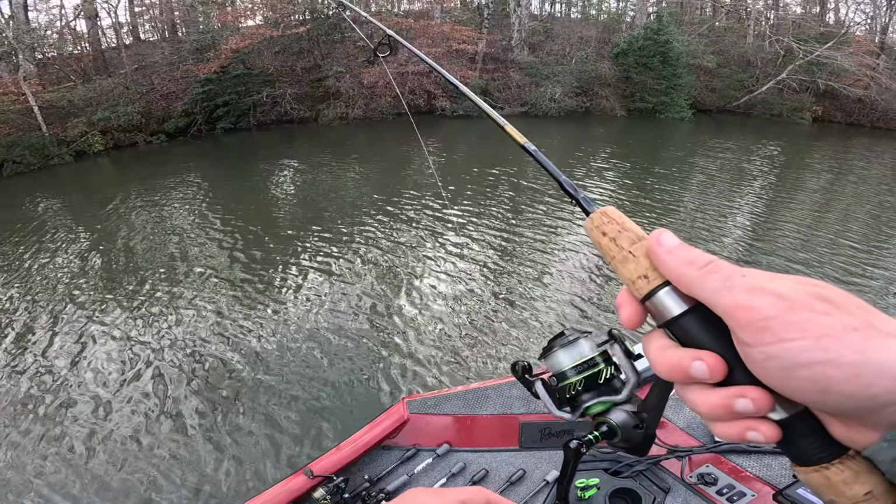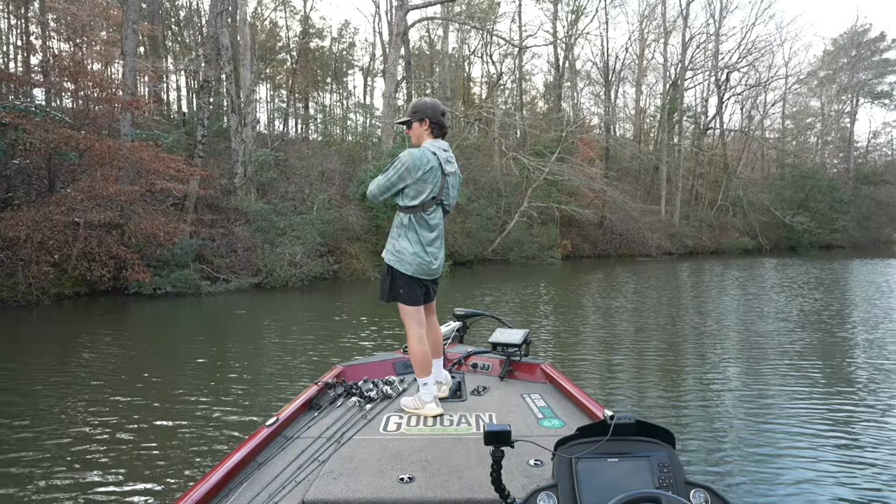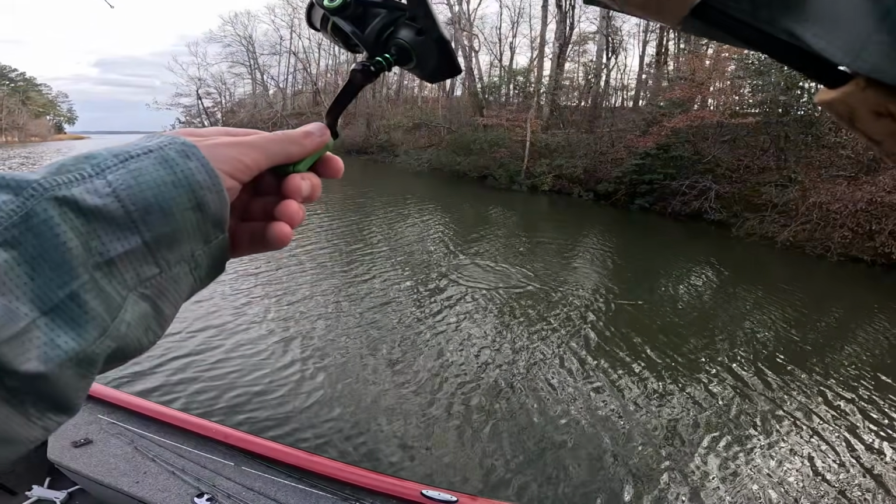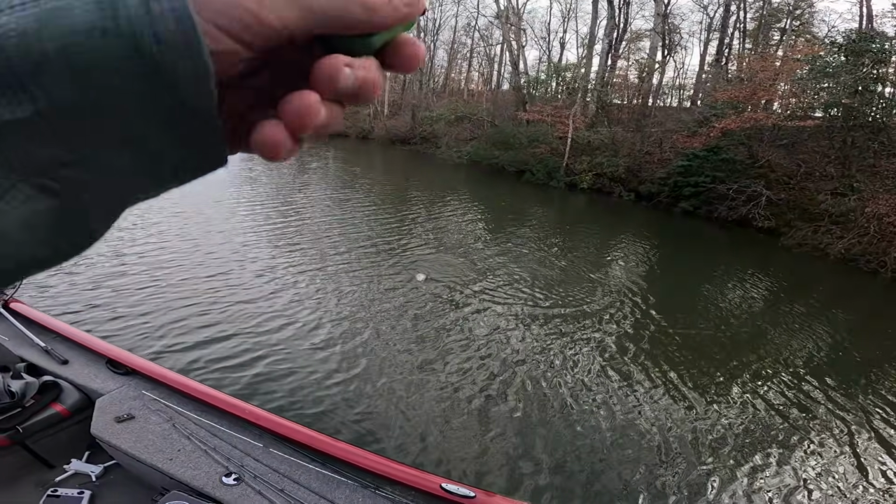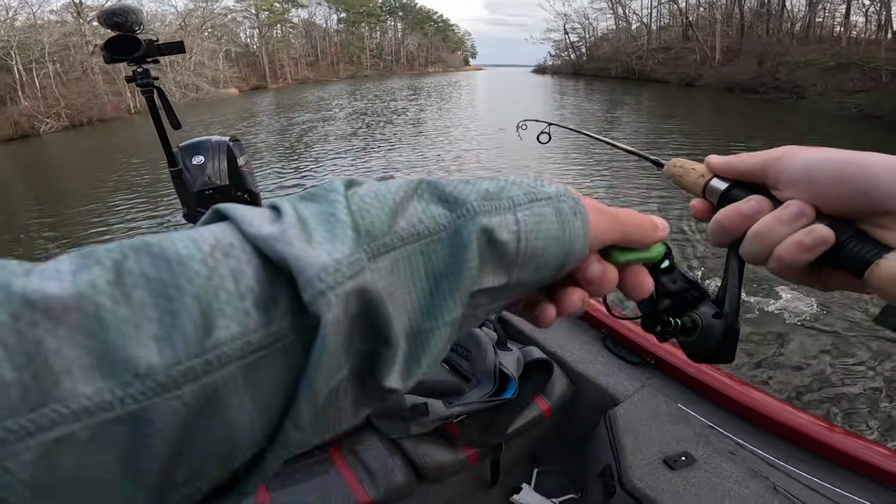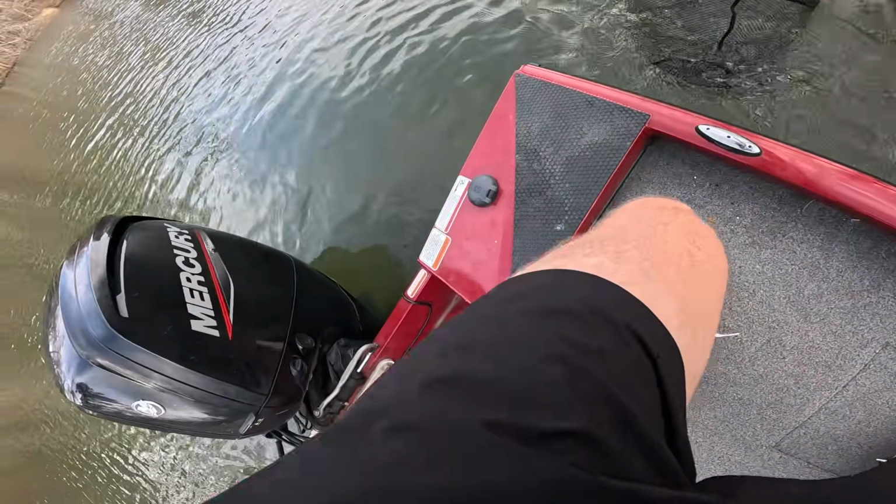Let's see if one wants to eat. Oh, I got one. We're hooked up. That's a good one. Oh my God. Come here, buddy. Come here. That's a good crappie. Oh my God, he's so fat. Come here. Come here. Didn't think I was going to be netting crappie today, but get over here.